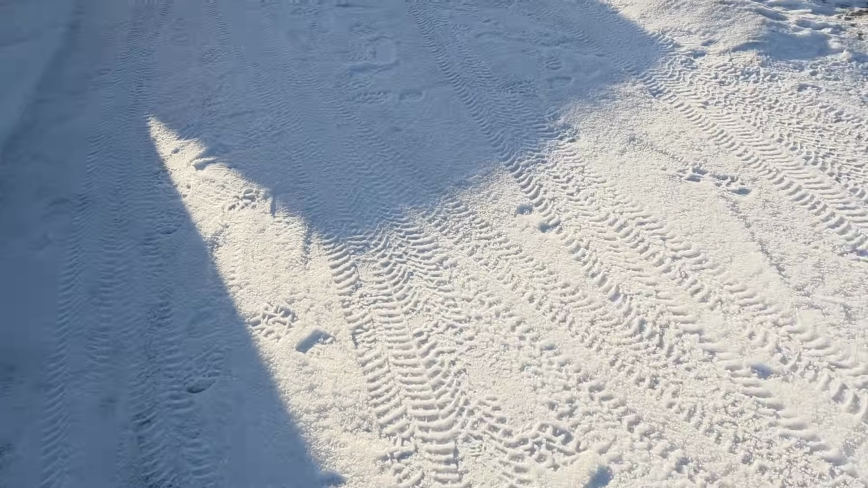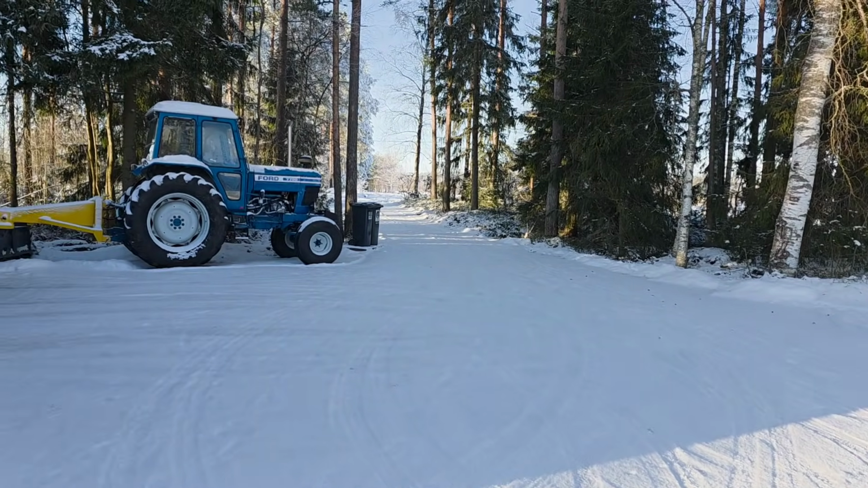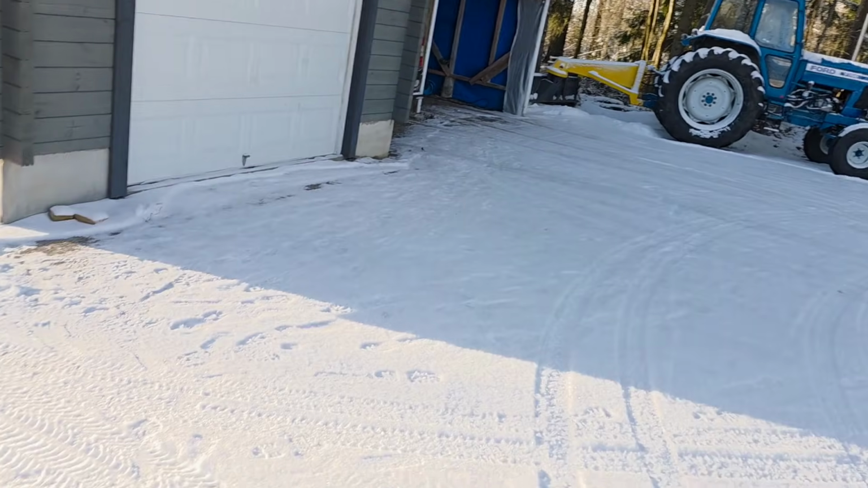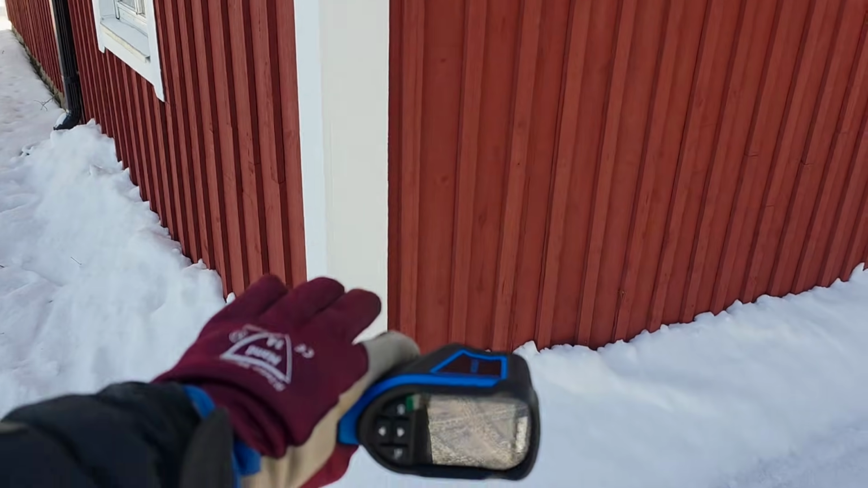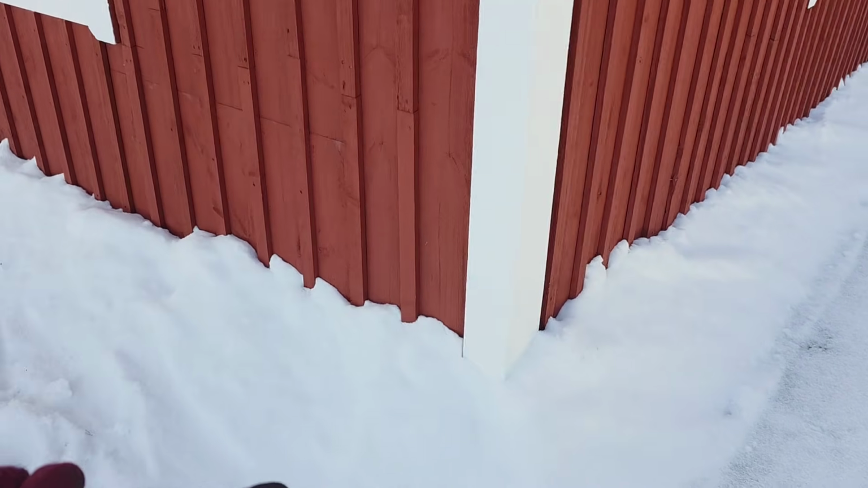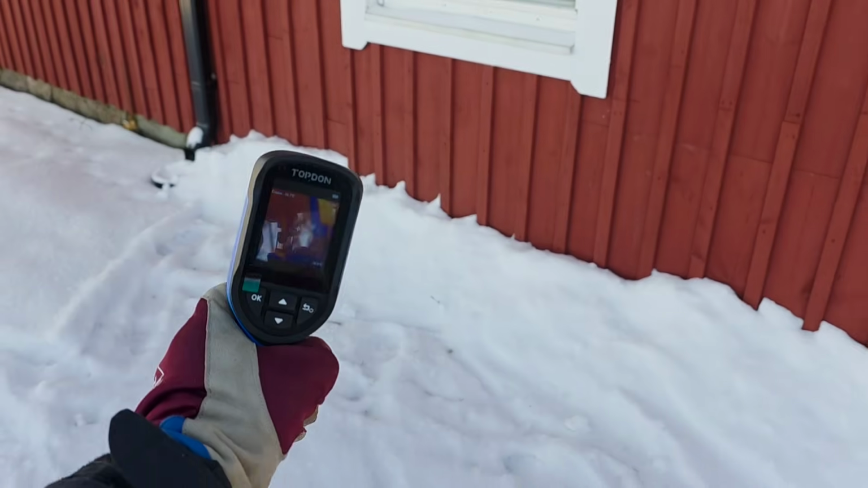And it has been really much burning firewood here these last weeks, and we haven't had so much snow this year. As you can see, it's just a little snow, and that meant that the snow hasn't been enough to put against the house, the footing here. But now I have put a little, so let's check here.